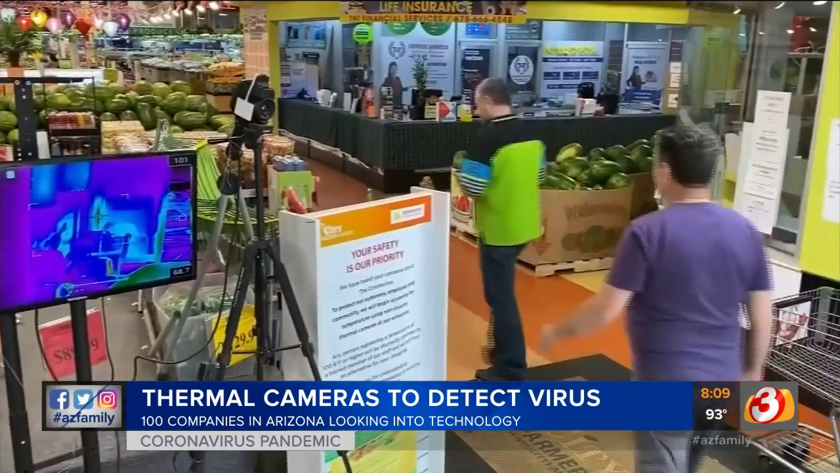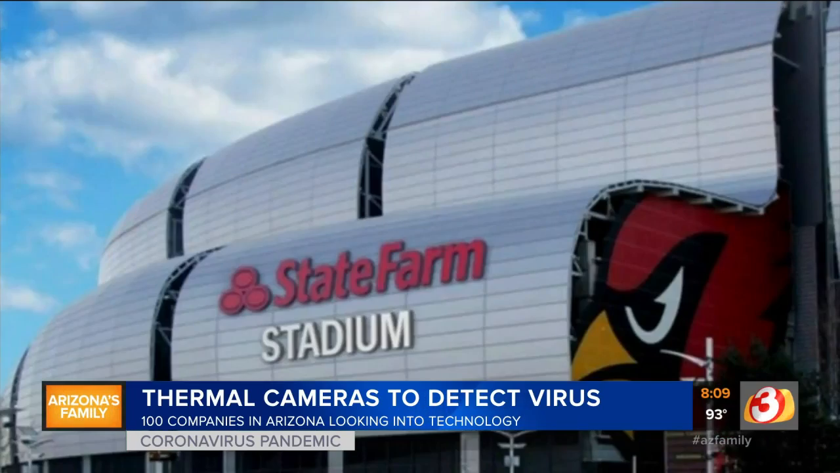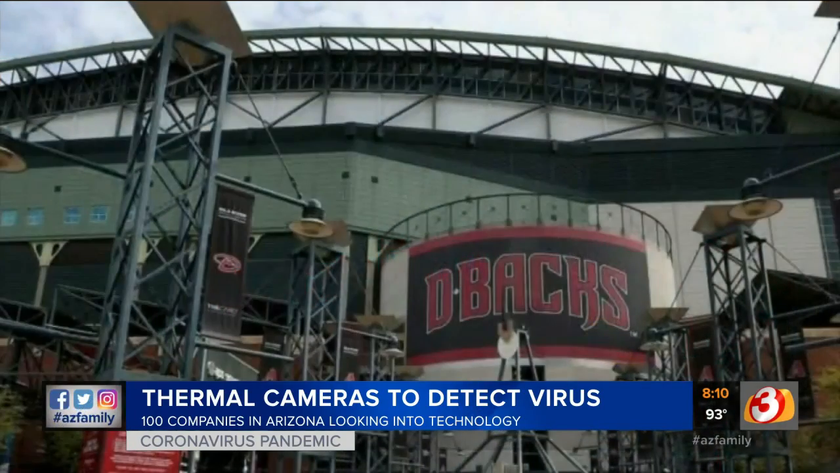But he says this could be the future at several places around town. First thing that comes to mind is maybe on the light rail, maybe people going into the airport. I think it's way too soon, but sporting events, concerts, that sort of thing.